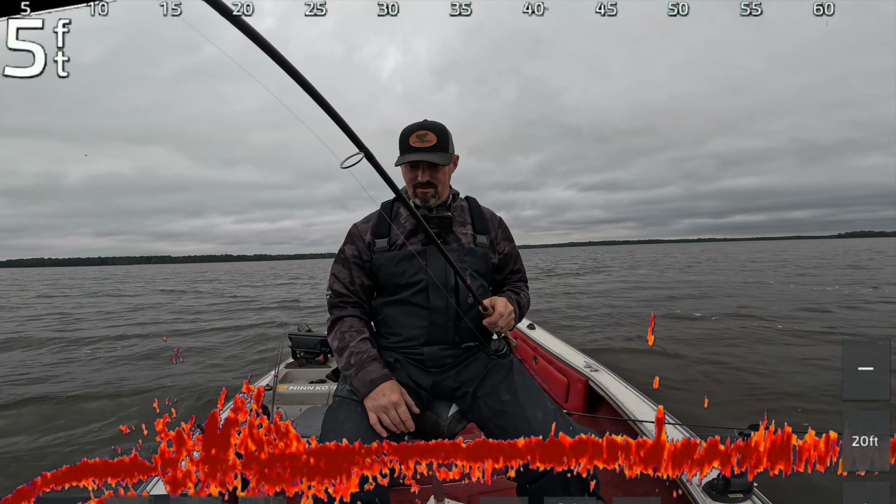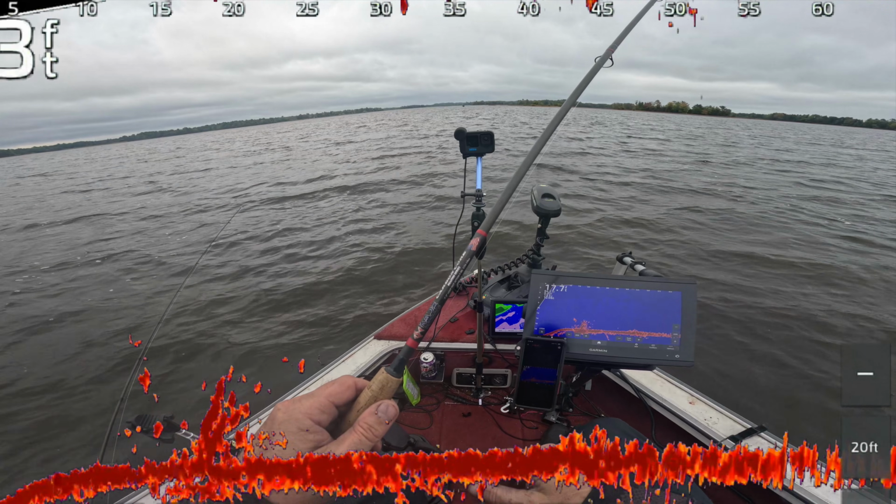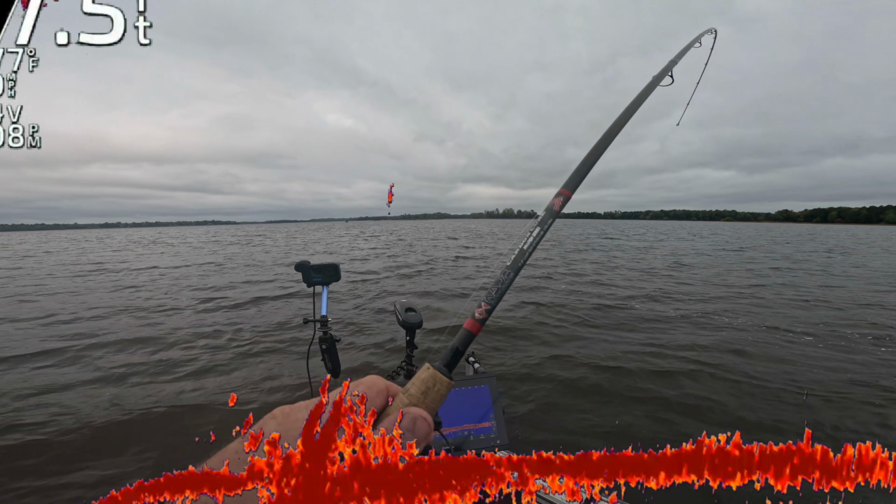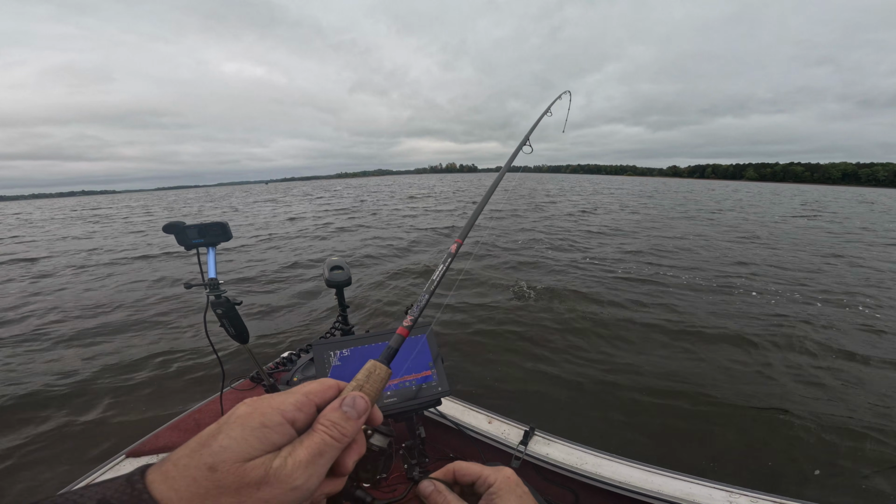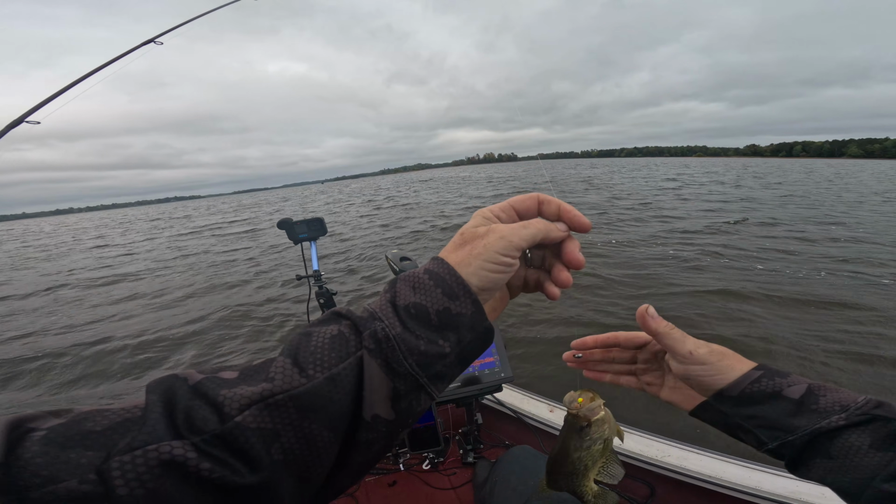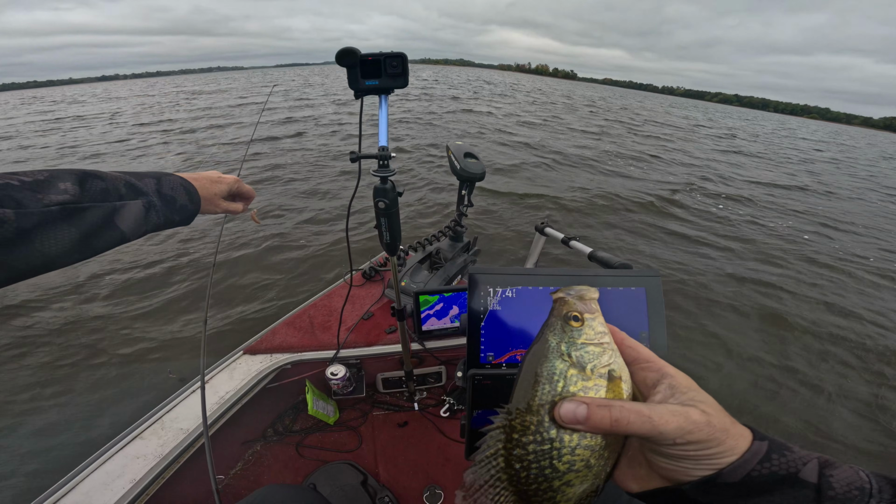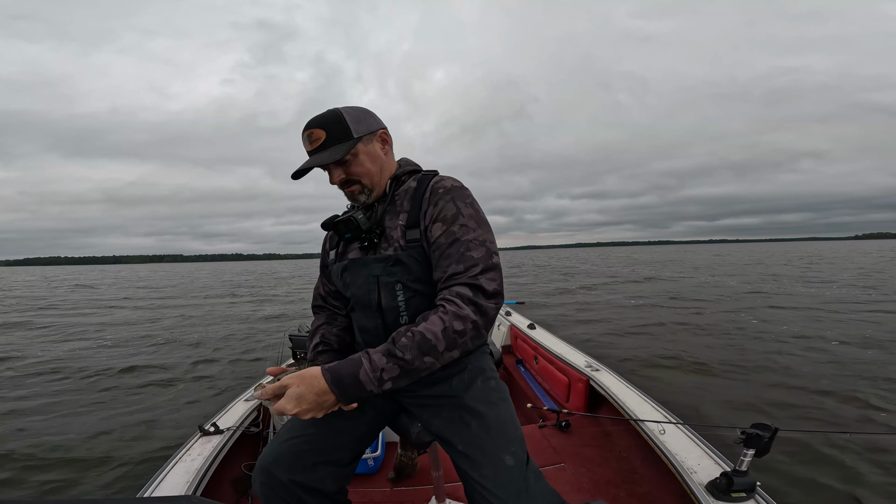The key is, they're tied to that brush. You want to hover that jig. A bobber would be awesome doing this as well, but I do like jig fishing. And right on cue, here comes another crappie. So, I'll show you my rig here real quick. This one's probably like an 11. I'm going to let him go, and then I'll show you what I'm using here. That's a decent fish.